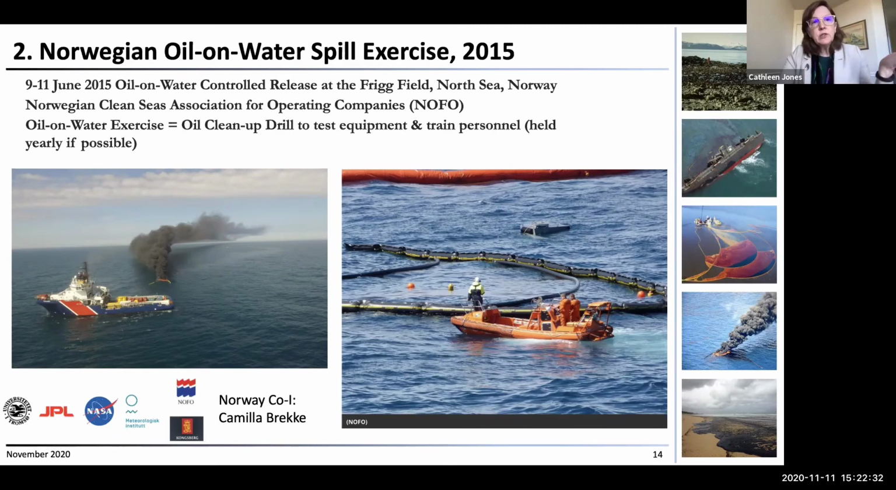So the Norwegians just happen to do an oil on water spill exercise almost every year, where they go out in the North Sea and dump a bunch of oil, and then they test their equipment for picking up the oil. They measure the efficiency, they develop new technologies, or I should say they fund development of new technologies, and they test them during these exercises, and they train personnel.